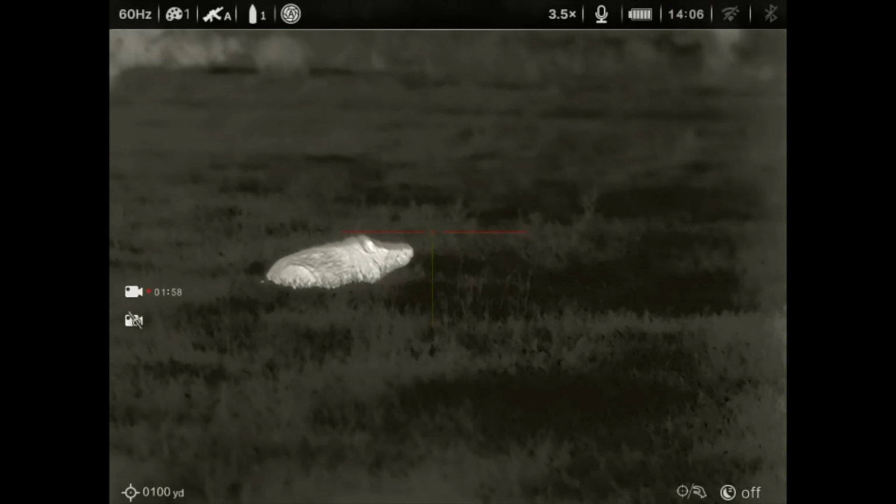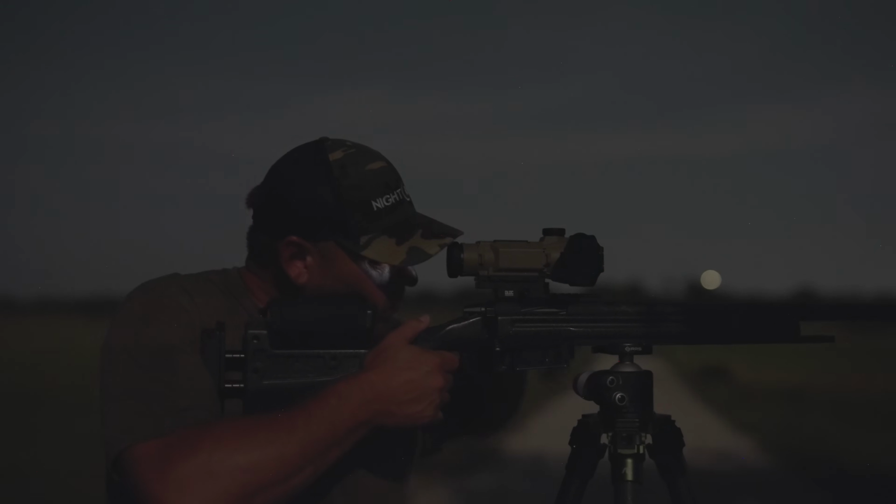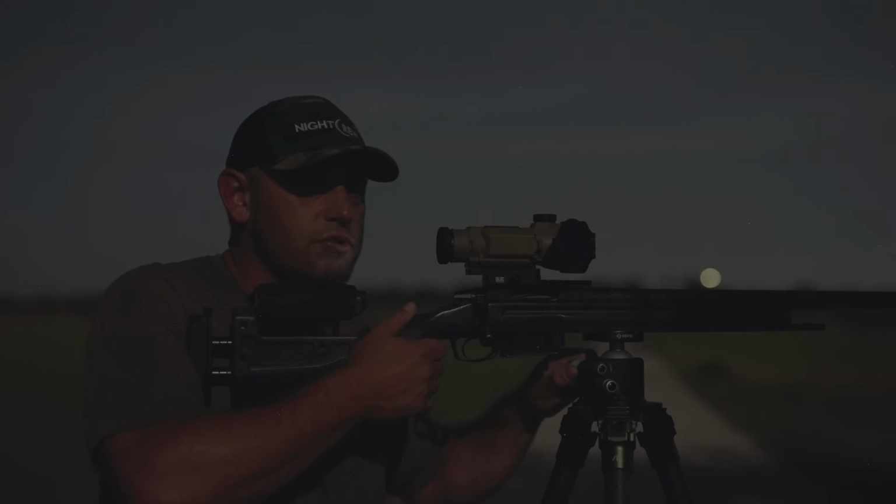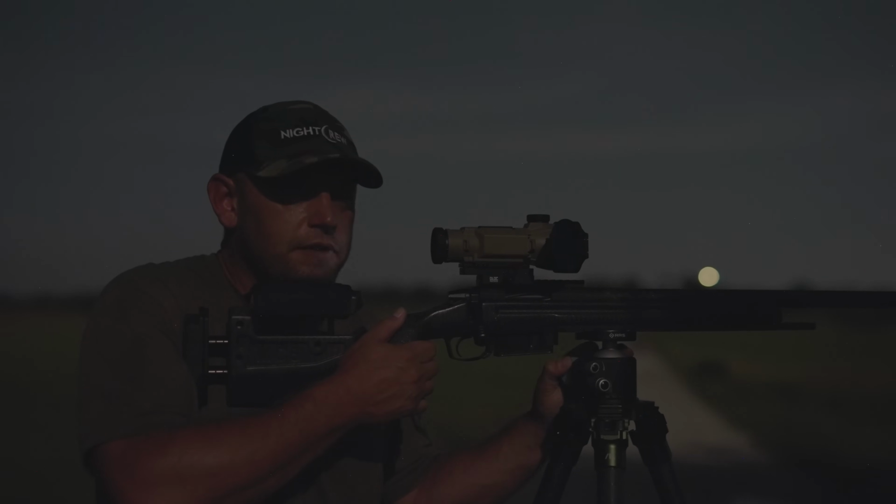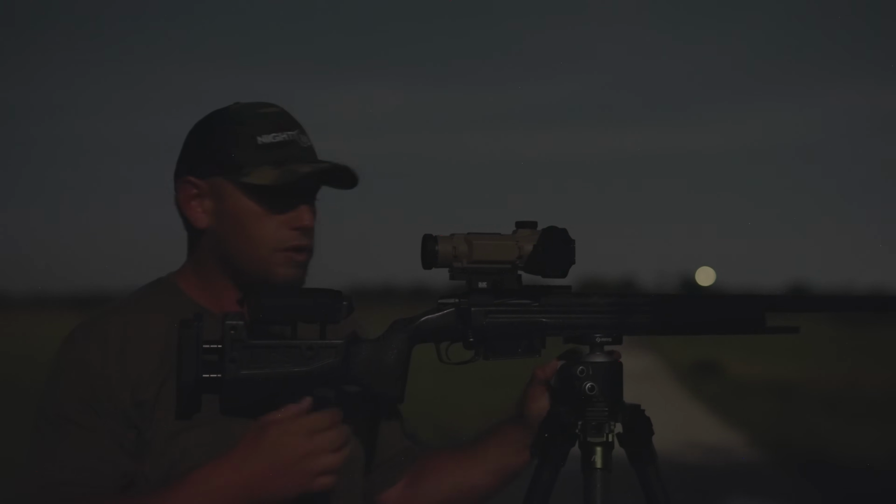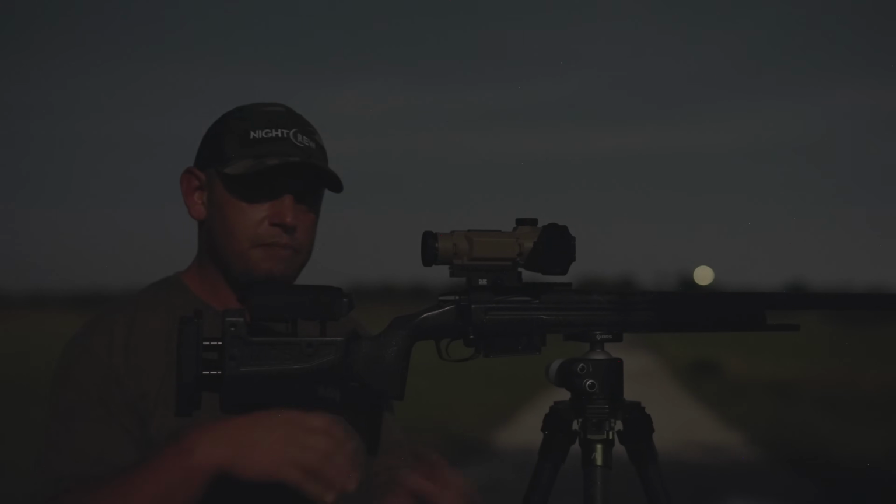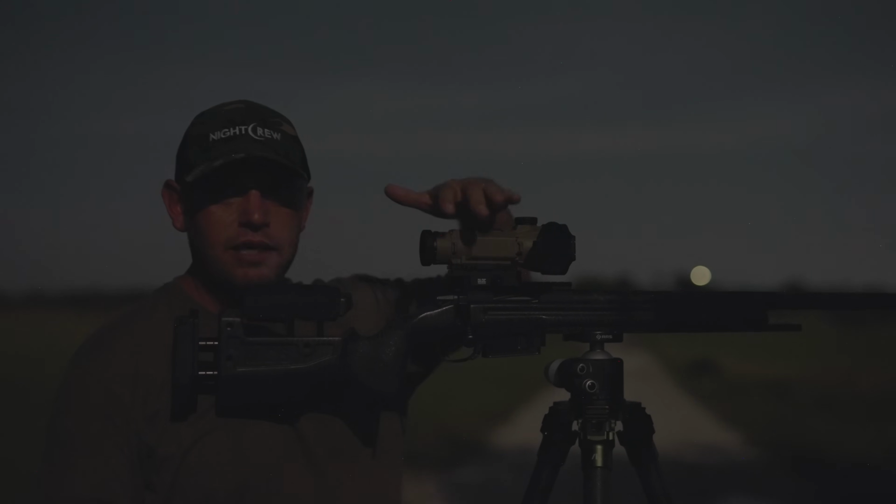The biggest weakness of every scope out there, until technology gets to the point where they've got a true optical zoom like you have in a traditional day scope, is you're always confined to a digital magnification. You don't have a true optical zoom where lenses are moving back and forth. Some thermals exist that way, but they haven't gotten caught up to a weapon sight.